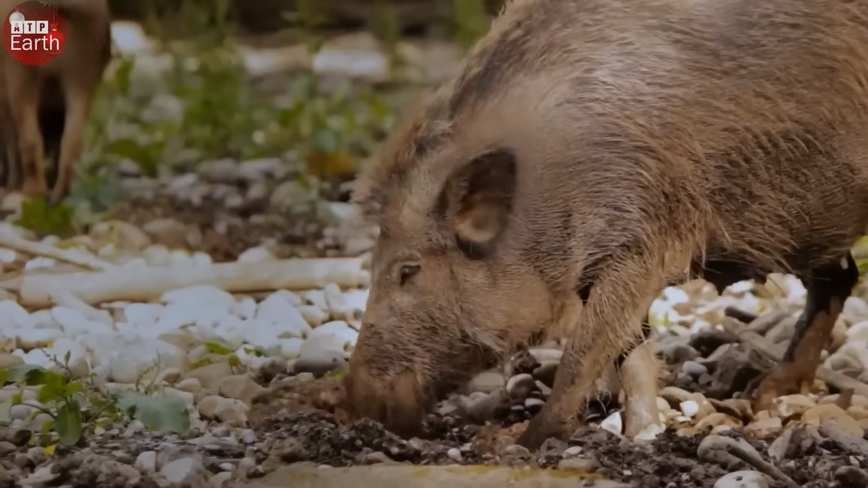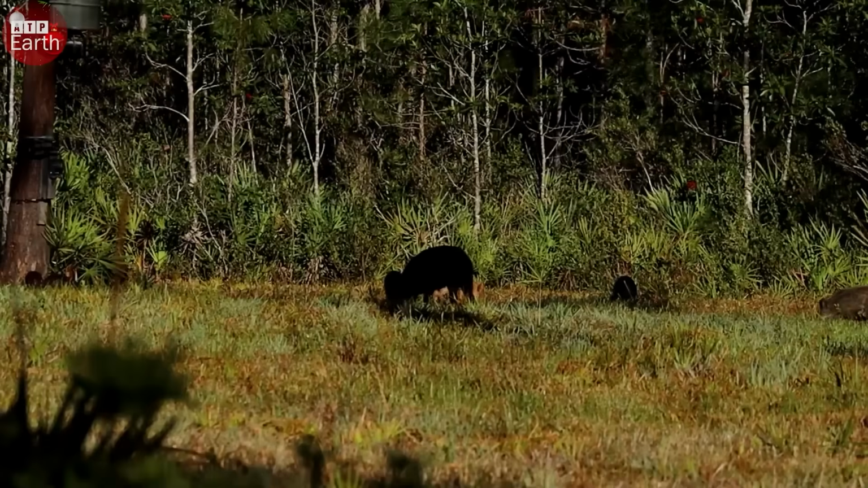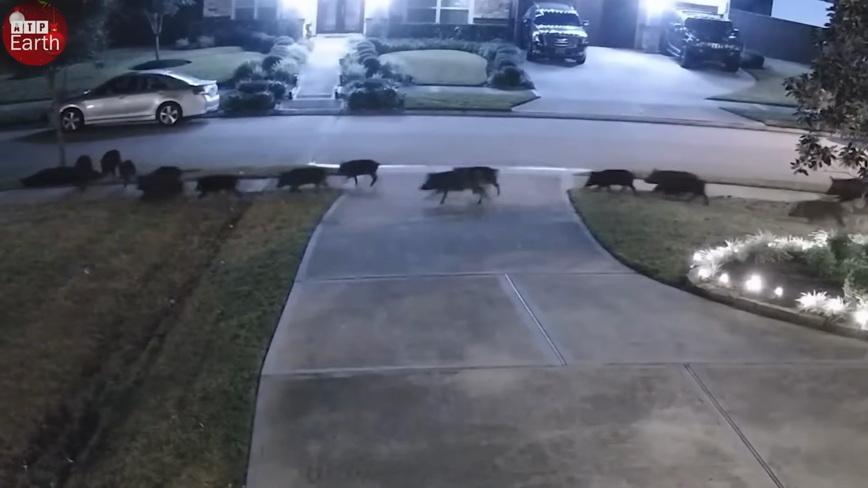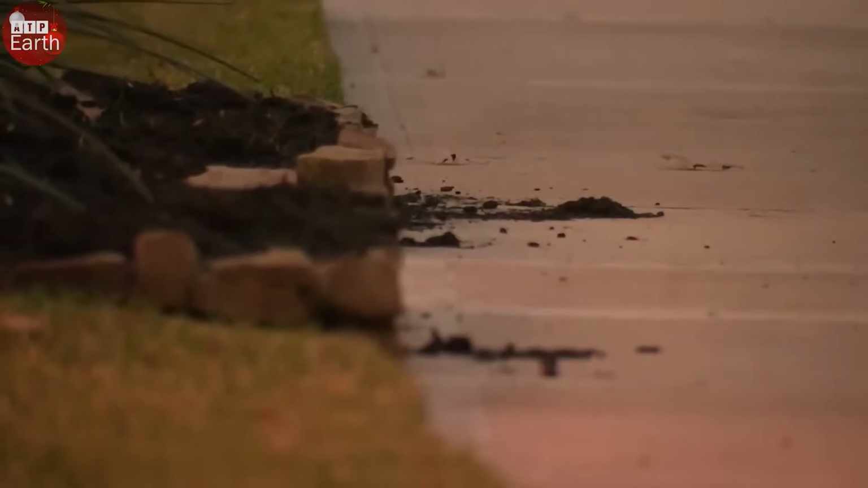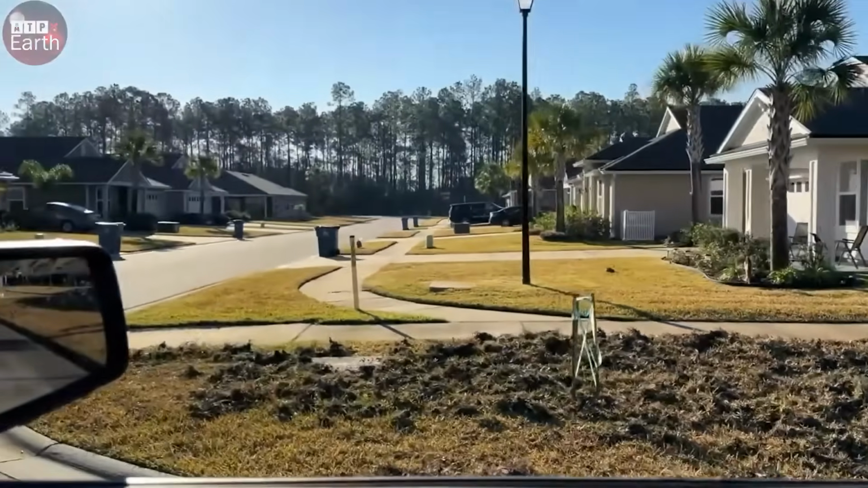Feral pigs, with a population of up to 6 million, have become a serious threat, spreading in at least 35 states in the United States, including Florida. Herds of feral pigs are destroying natural ecosystems, plowing up the habitats of native animals, and reducing biodiversity.